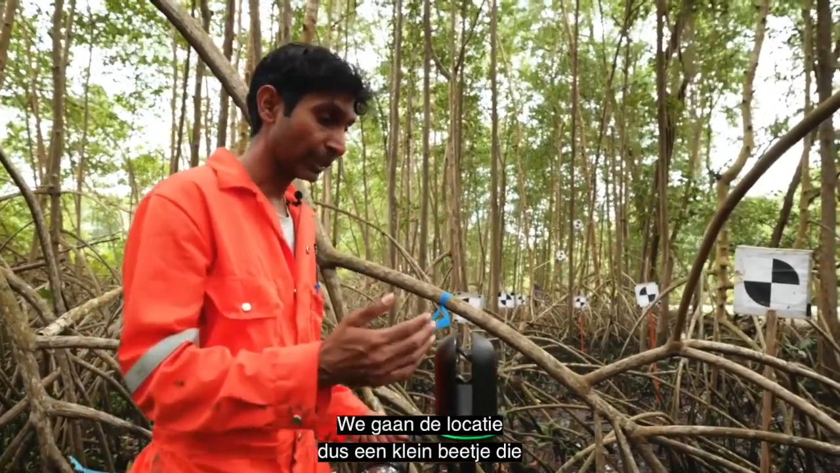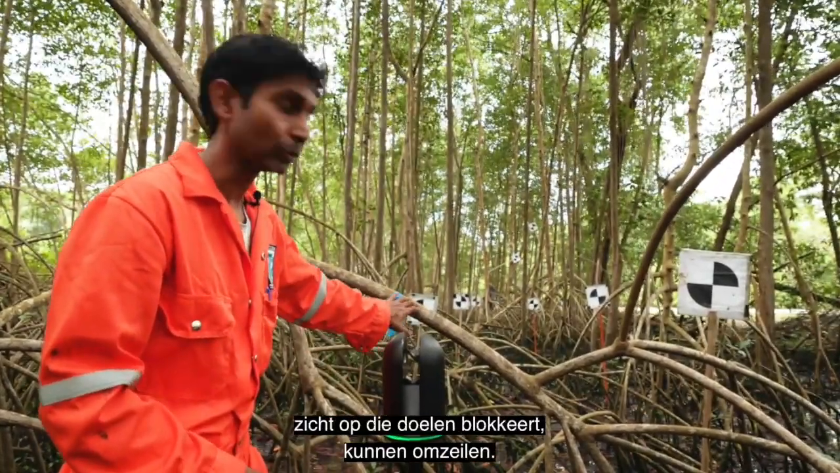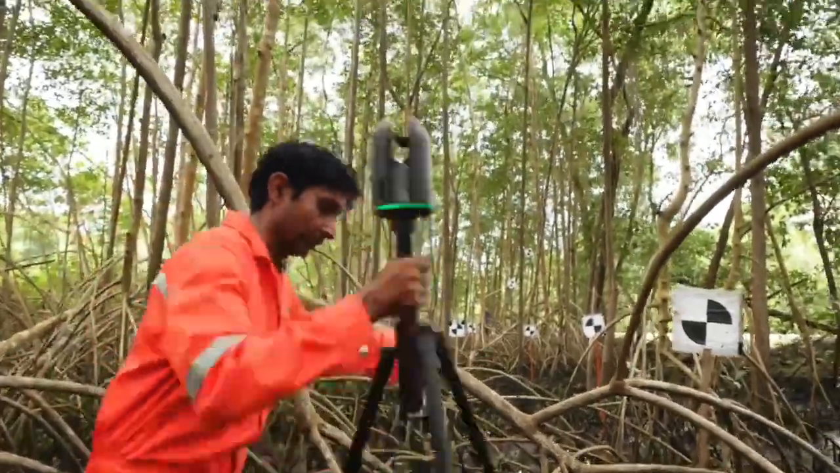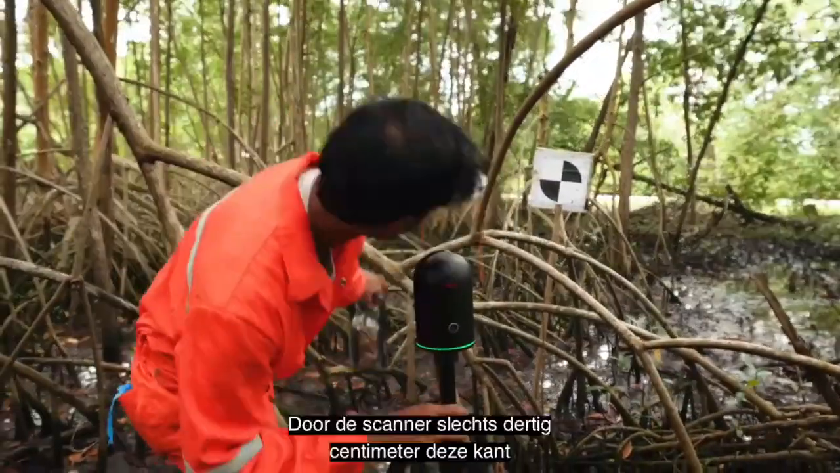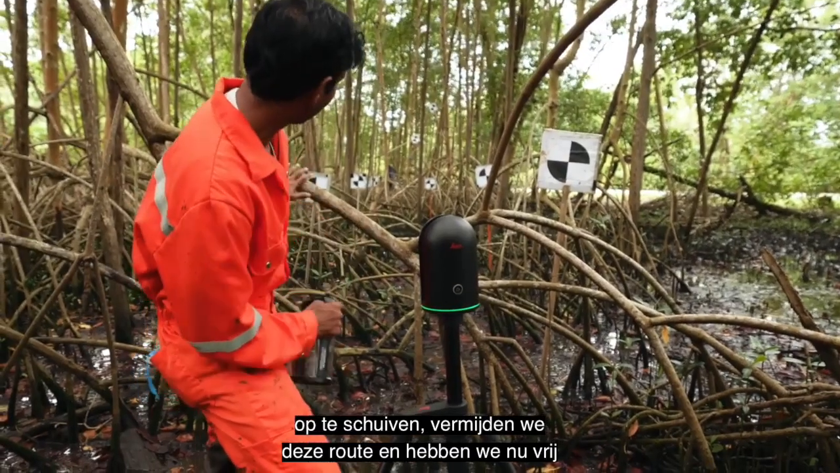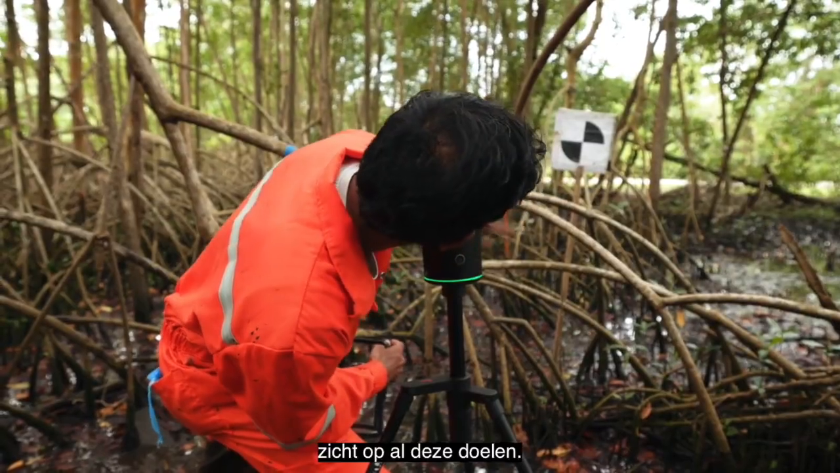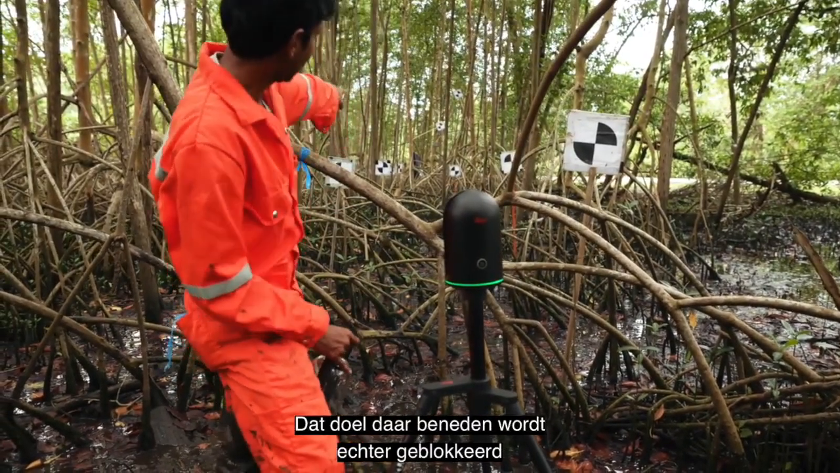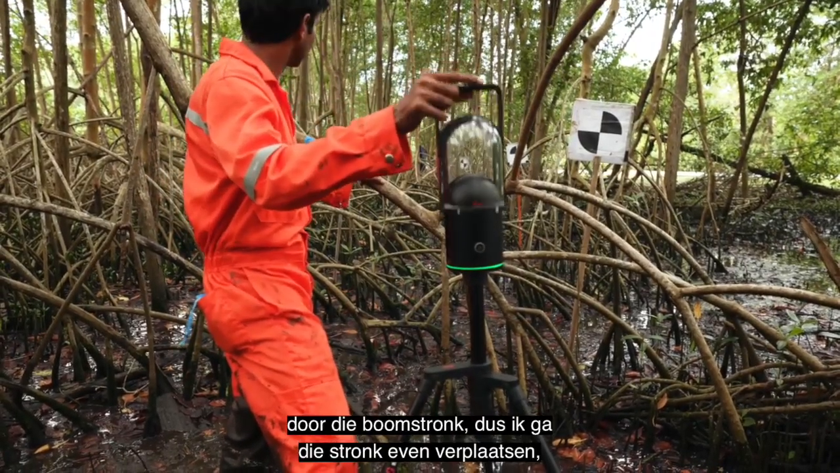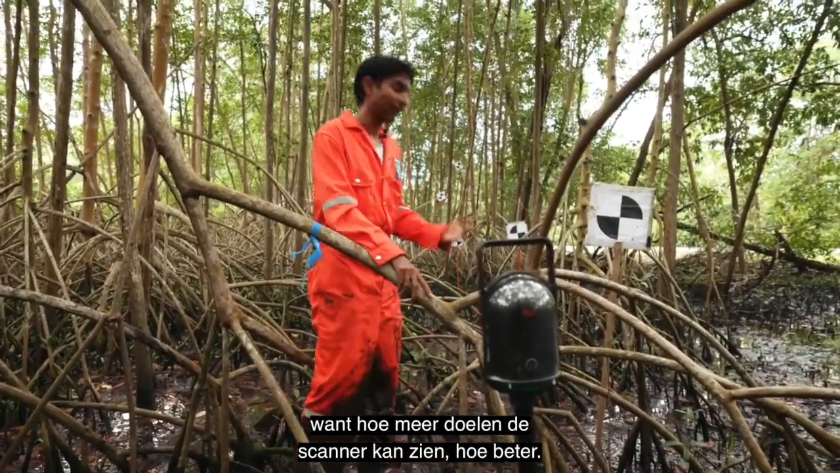So we're going to shift the location a little bit that way. So we should get around this root, which is blocking the view of those targets. So just by moving the scanner 30 centimeters this way, we're now avoiding this root. So we have a clear line of sight to all of these targets. However, that target way down there is actually being blocked by that stump. So I'm just going to go and move that stump, because the more targets that the scanner could see, the better.